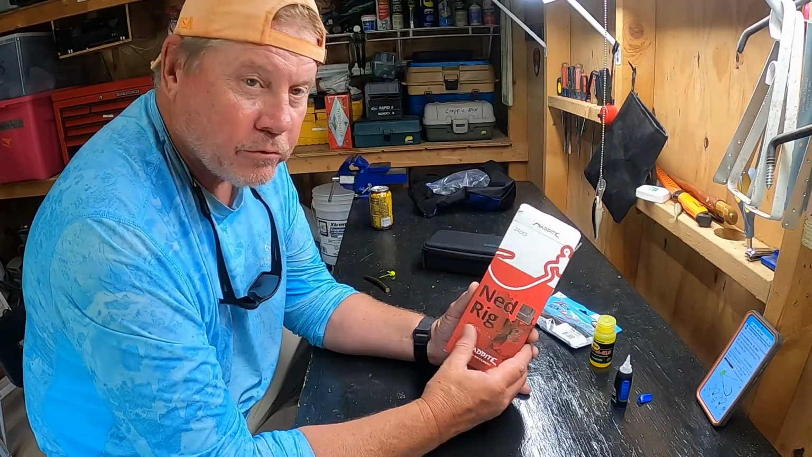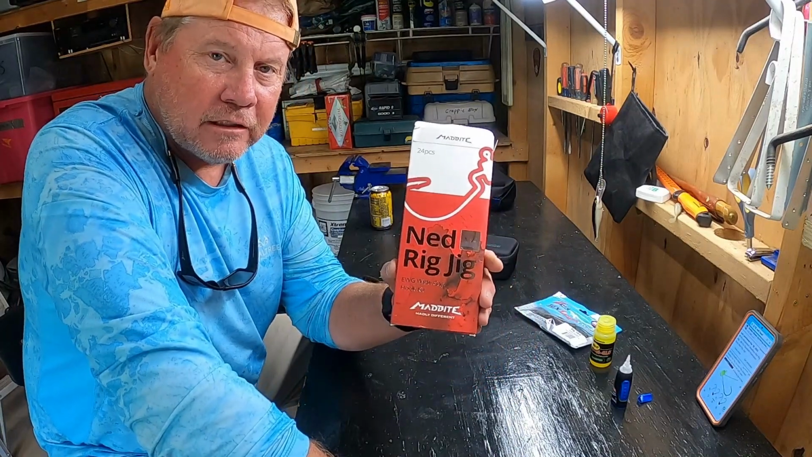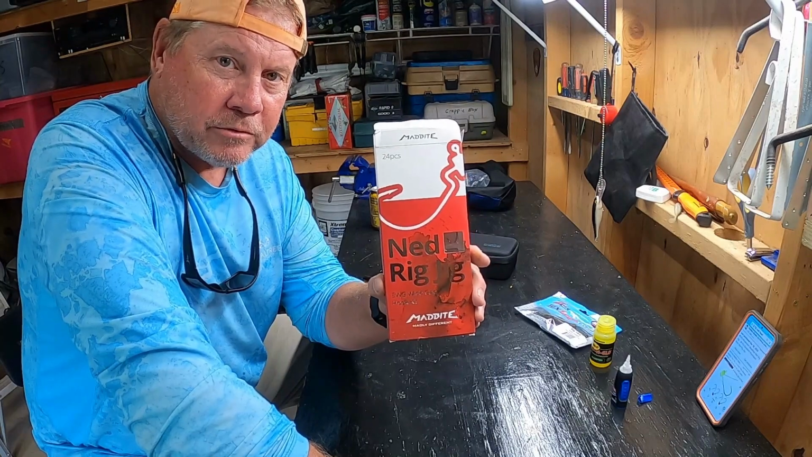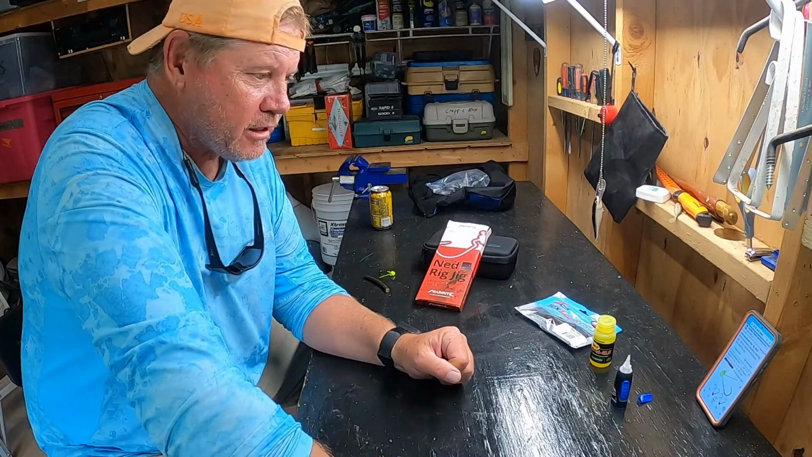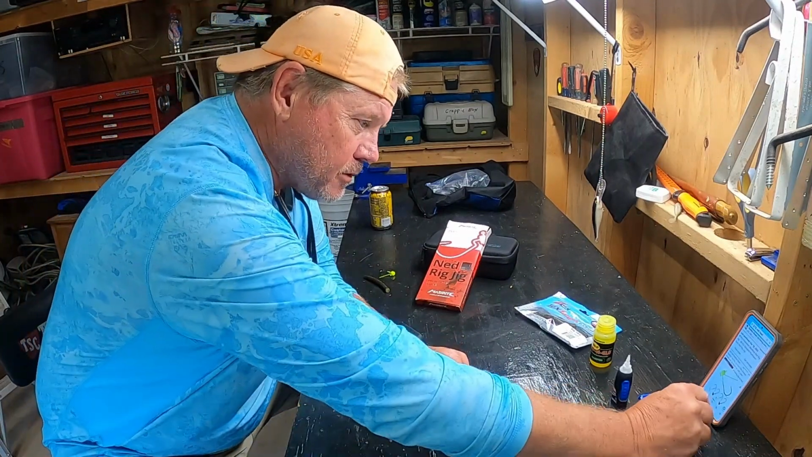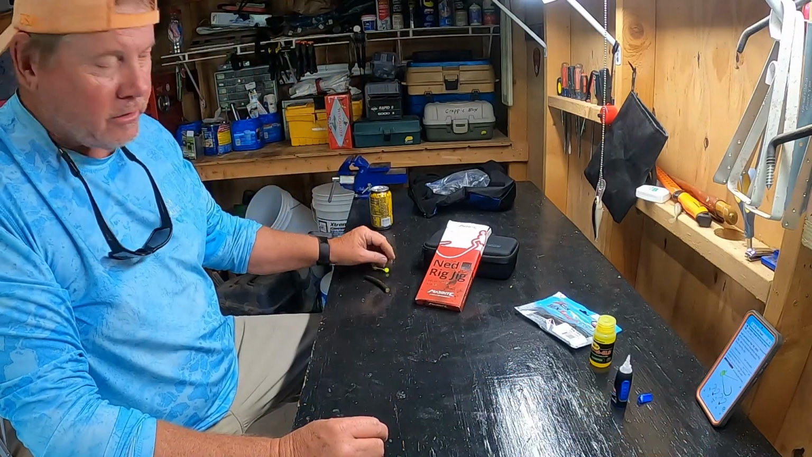The Ned Rig jigs, you can buy them pretty cheap on Amazon. I'll try to leave a link or two in the description. But I like the 1/8 ounce and the 3/16. Those have been a go-to weight size for me.